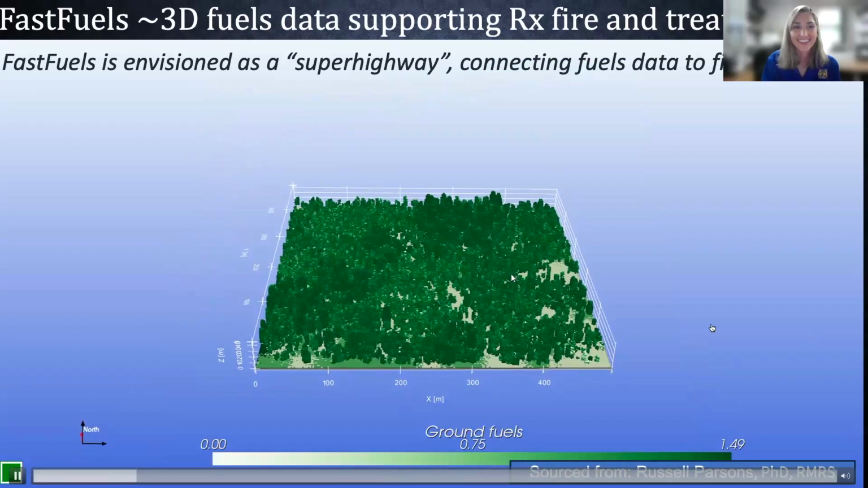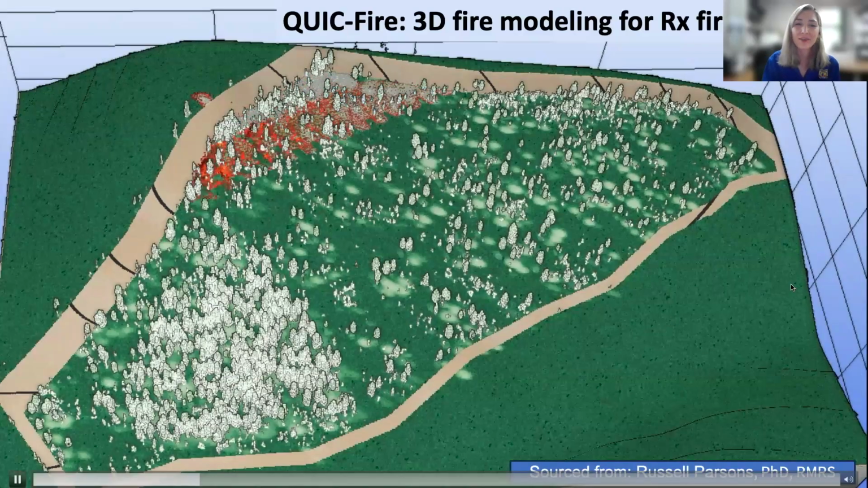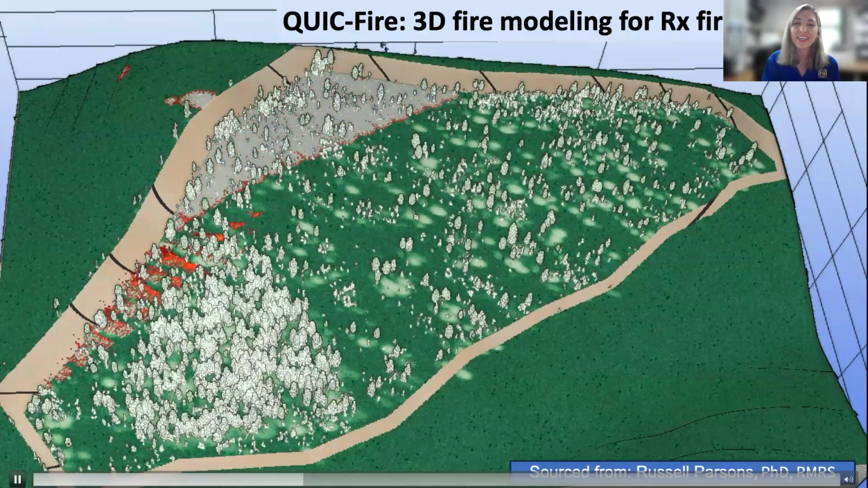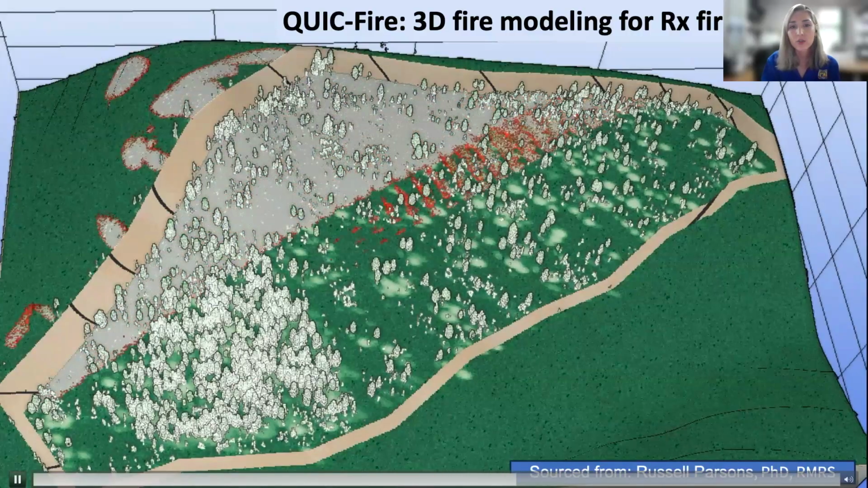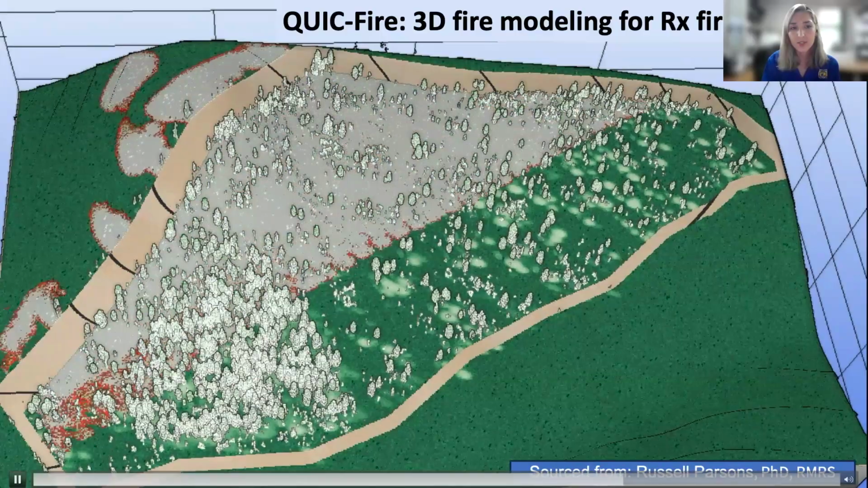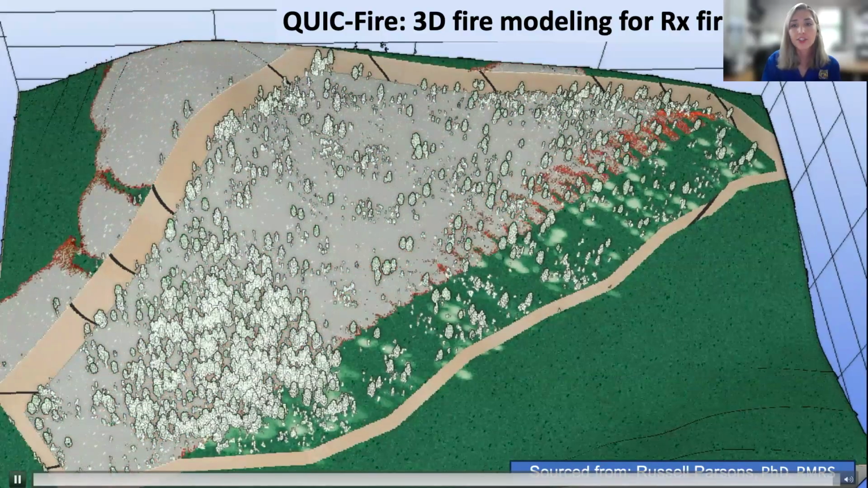One of the fire modeling platforms that FastFuels feeds data into is QUIC-Fire. So this is a video of a QUIC-Fire simulation. QUIC-Fire is a tool developed by Los Alamos National Laboratory that models the complex and dynamic behavior of wildland fire. Users are able to explore how different ignition, weather, and fuel scenarios may interact during prescribed burns to produce different fire behavior and ecological outcomes. Next.